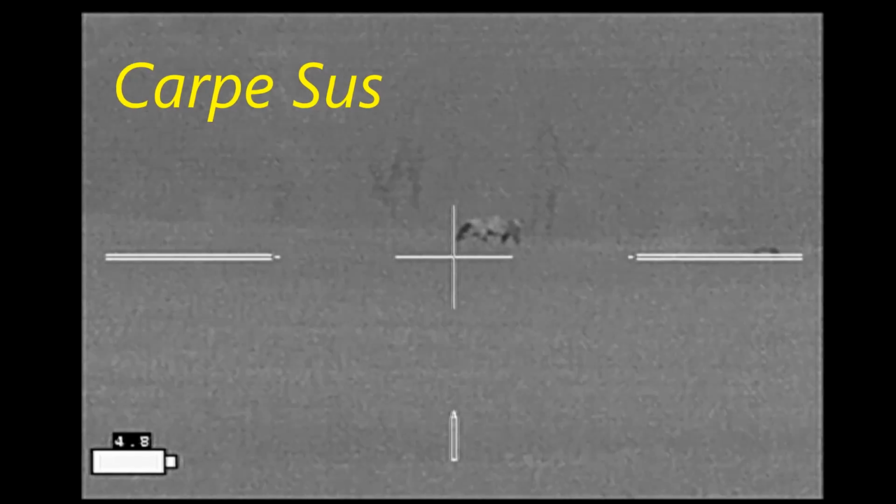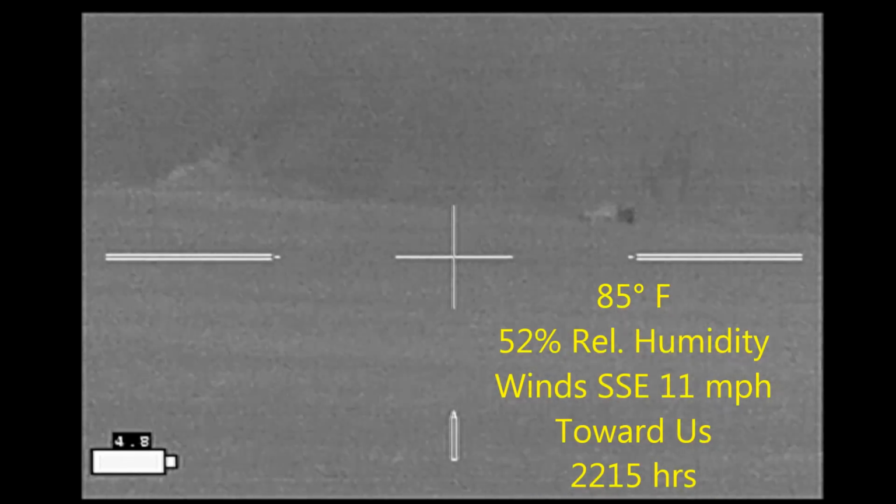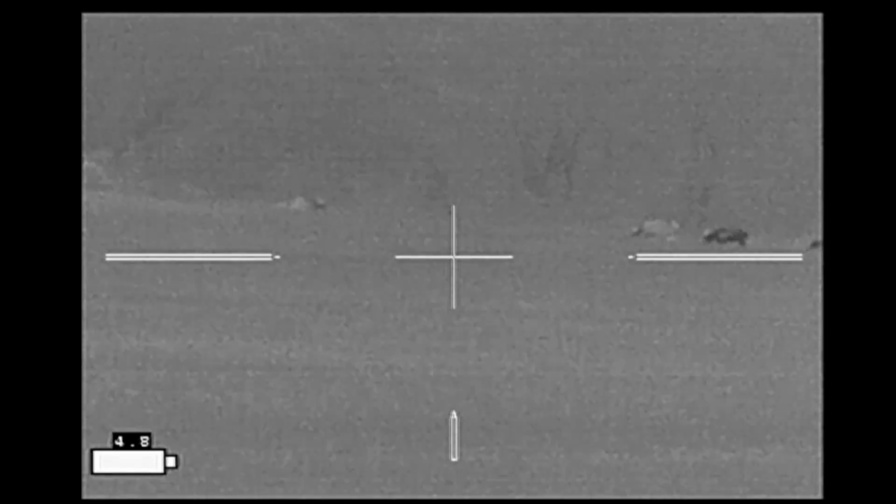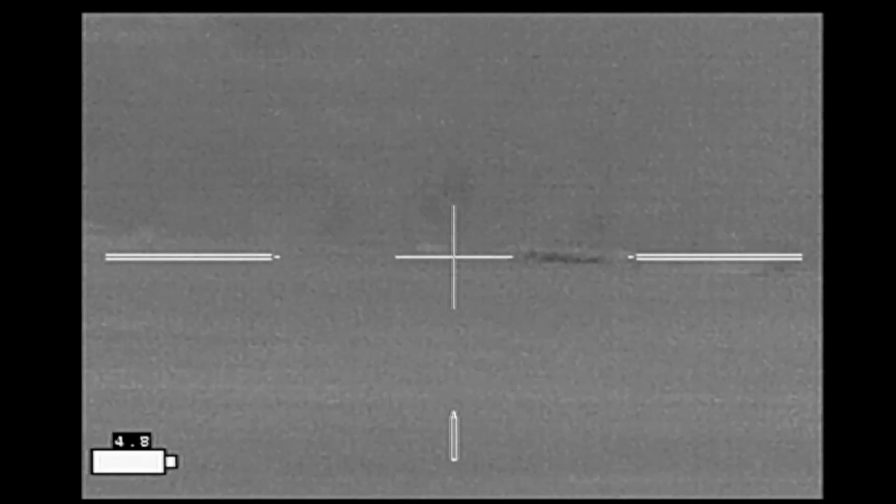Carp, Jesus, Ben and I went hunting down in Bosque County, Texas, setting up in an oats field that had been harvested 2 weeks ago. Ideally they're going to come down into the field.